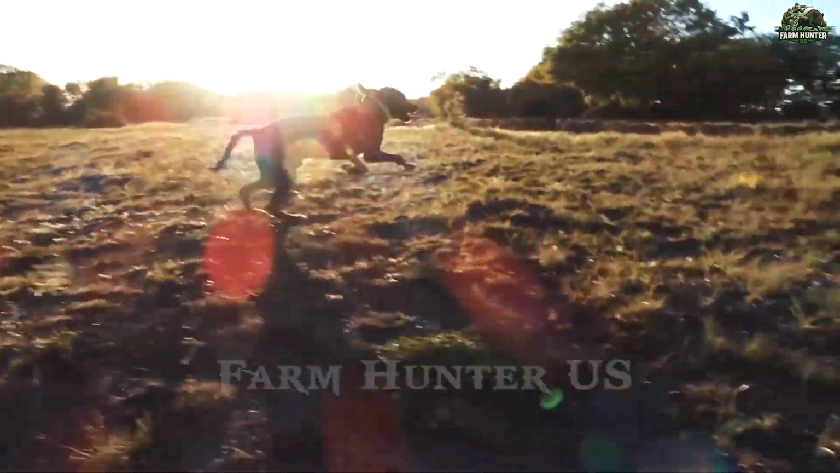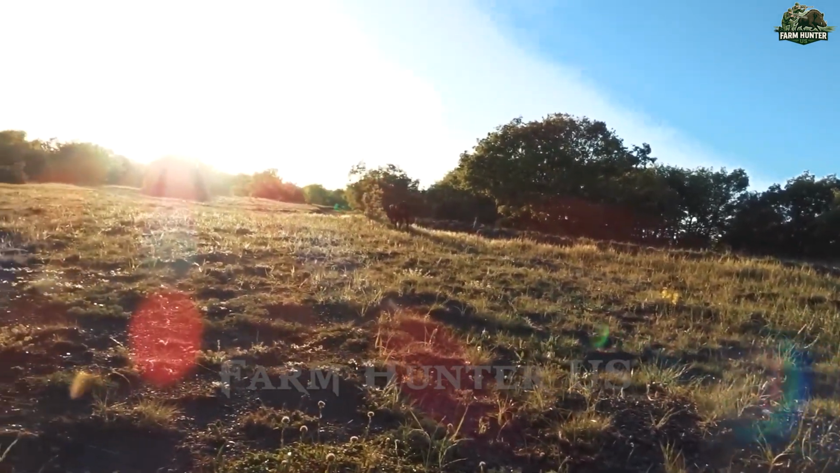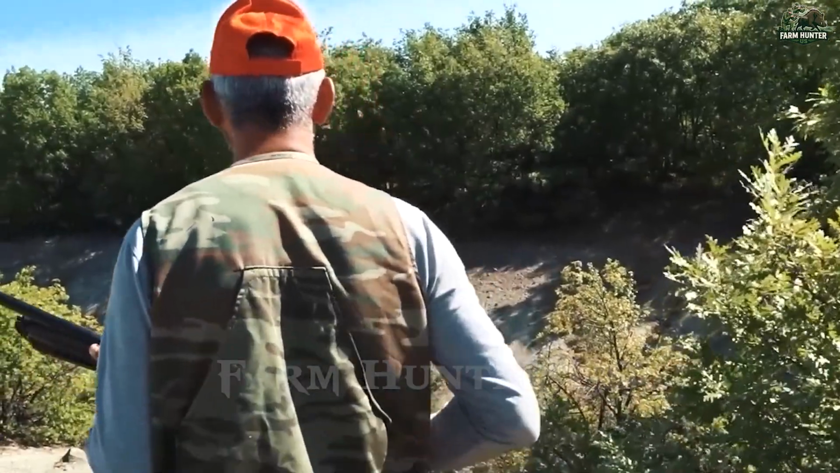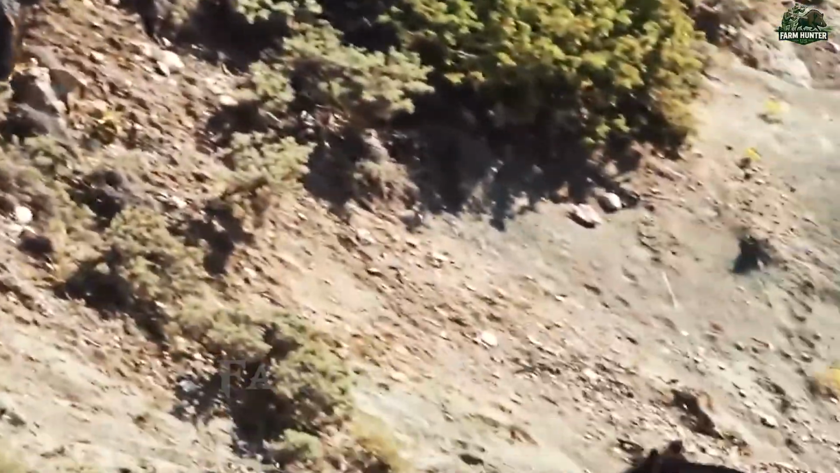Calling in our hunting dogs turned the tide. Their sharp senses and tireless energy flushed out multiple targets that had hidden deep in the brush. Once in the open, the wild boars stood little chance.